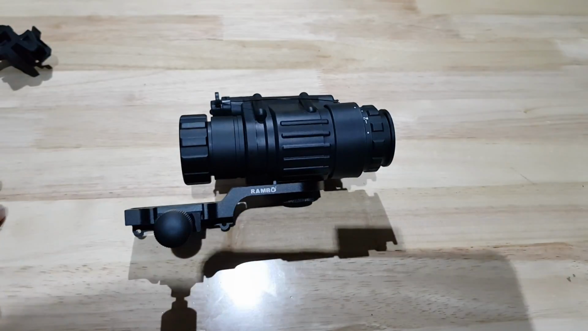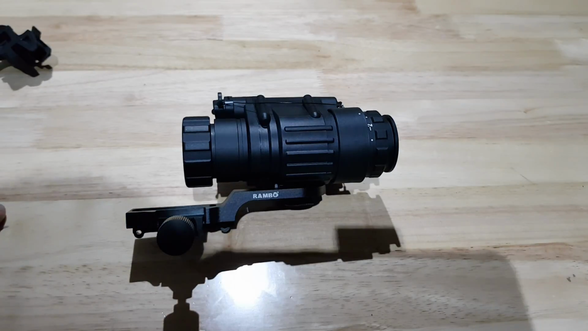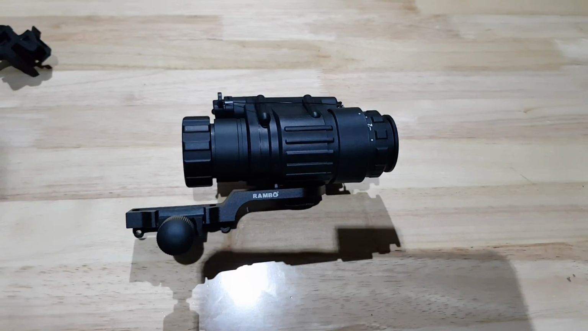So yeah, not really affordable, especially if you're putting it onto a $180 blaster. You've got a $300 optic on it, but we do these things for the love of it, I guess. But I just thought I'd throw this review out there because I've had this for a while and I really do love it.